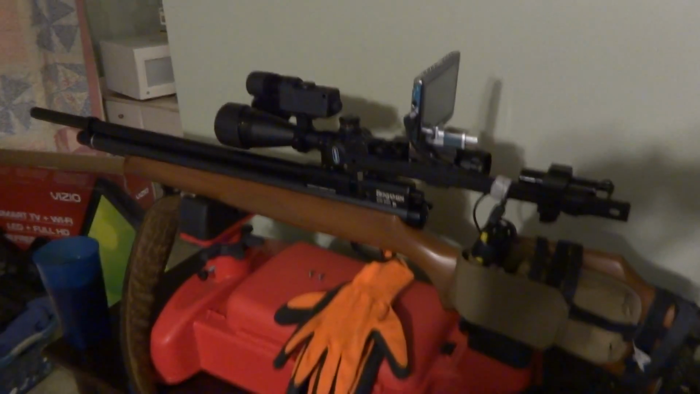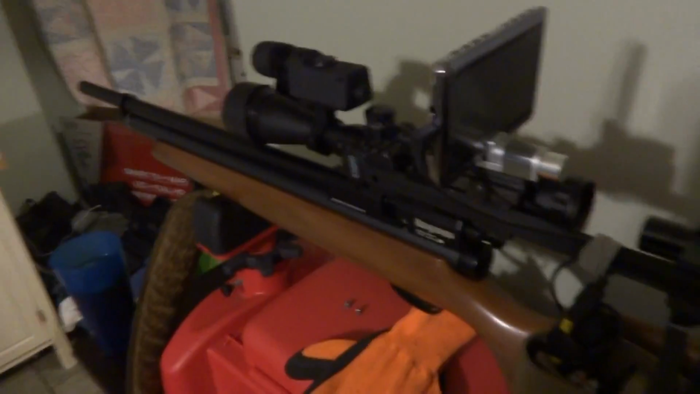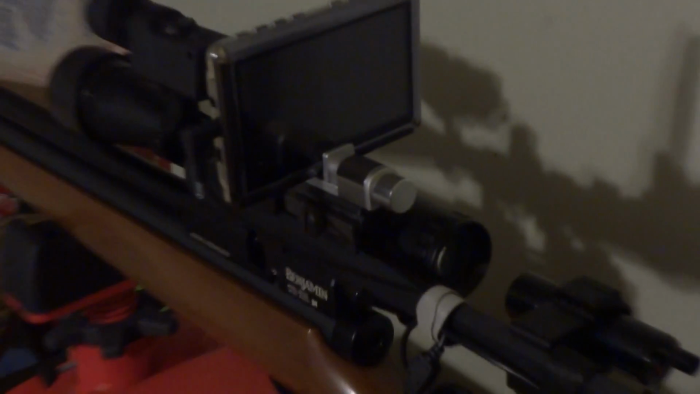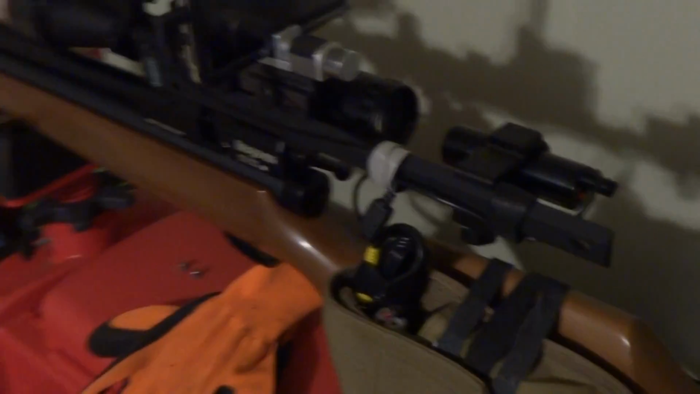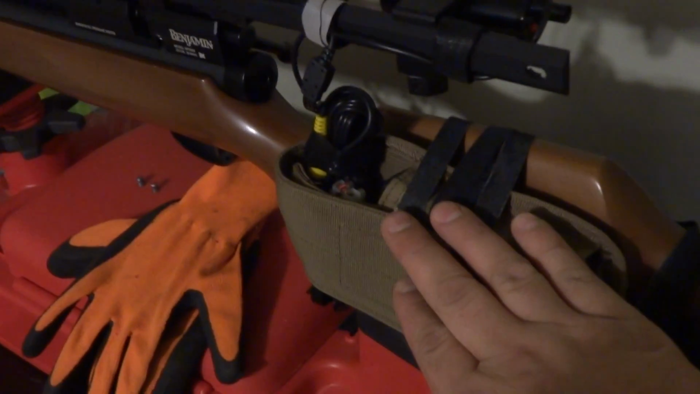Alright, this is my Benjamin Marauder with the night vision set up. I got a new camera in, so it's a lot higher definition, so you'll be able to make some stuff out in the video this time. We got the bullet cam here. My battery pack's in here.